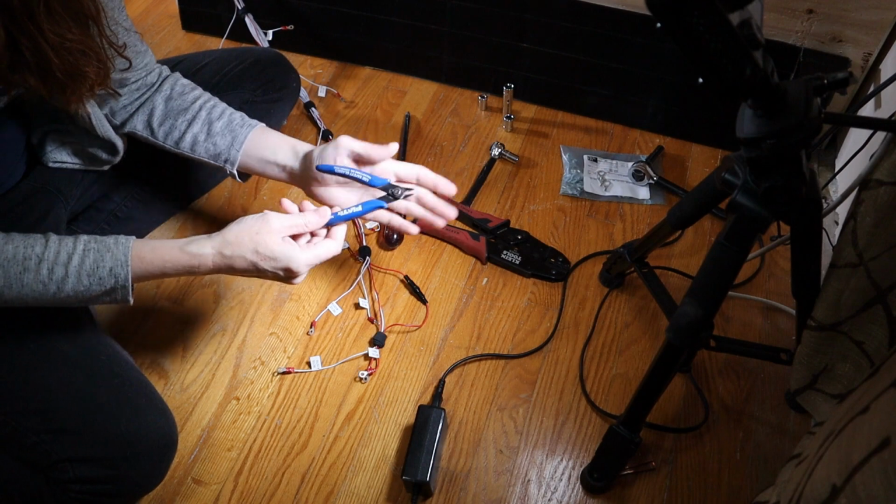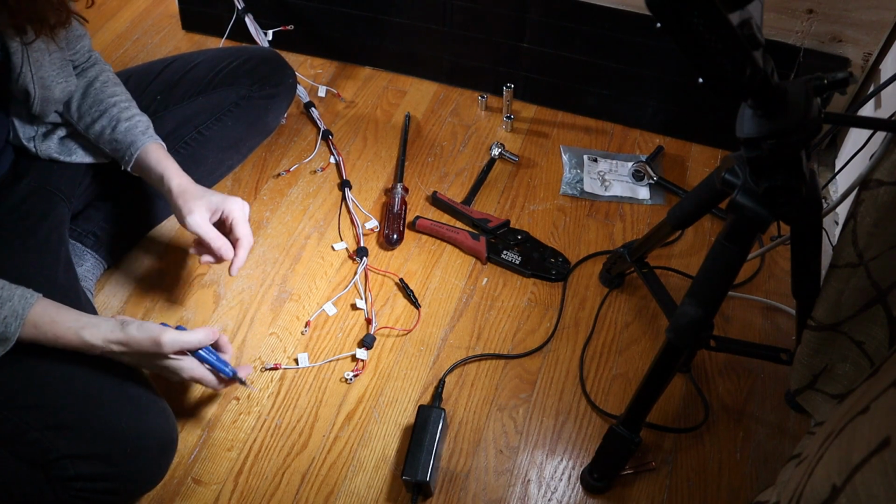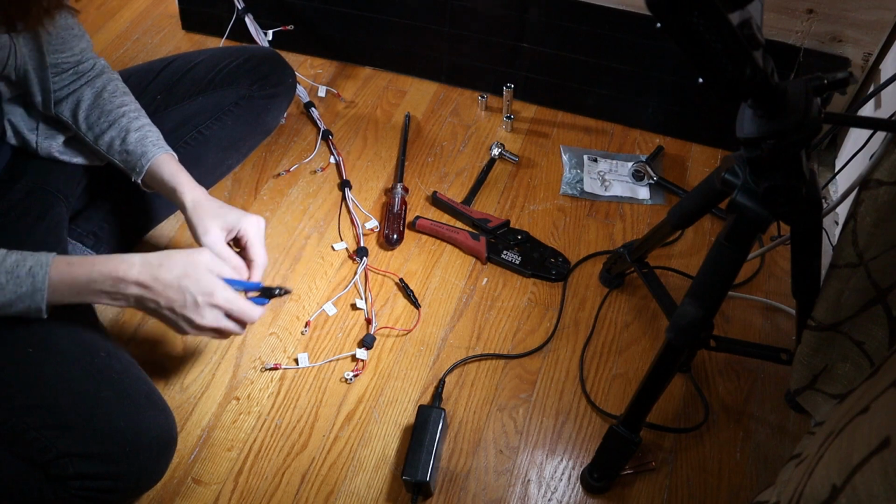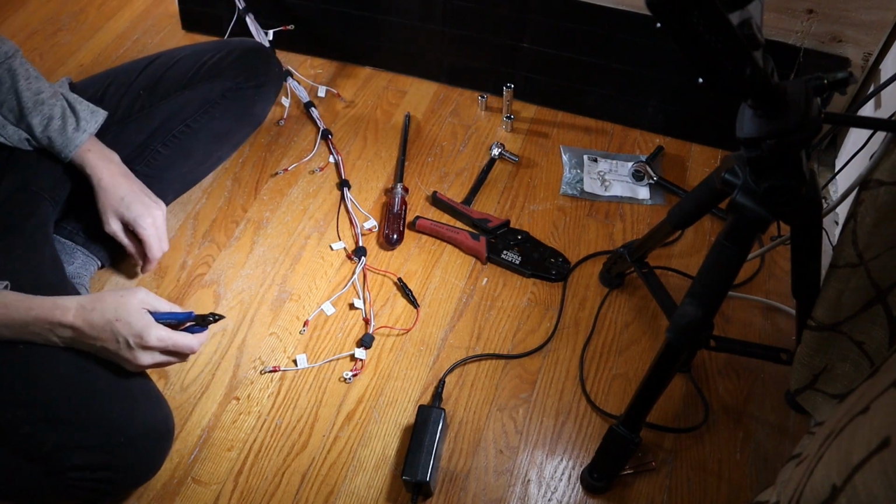These edge cutters are really nice for doing small work like this. However, the tips are very brittle. So it's not uncommon you go to cut with this and the end of the tip goes flying off. So this is actually something you do want to be wearing safety glasses when you use.